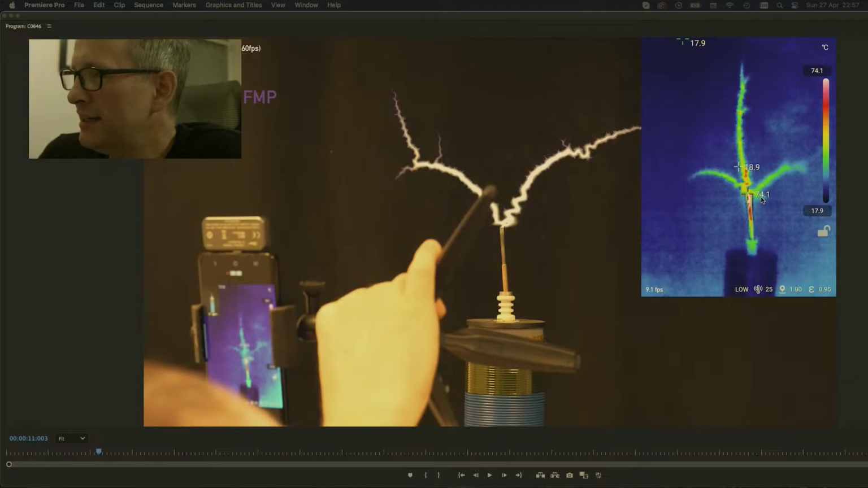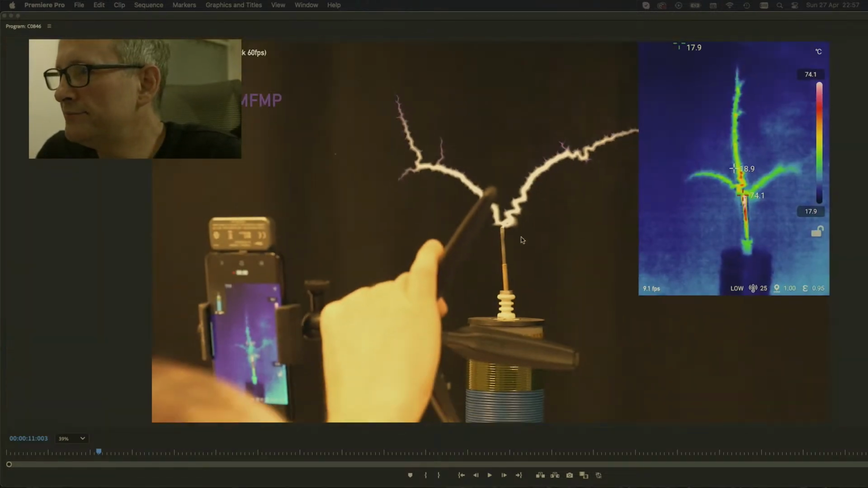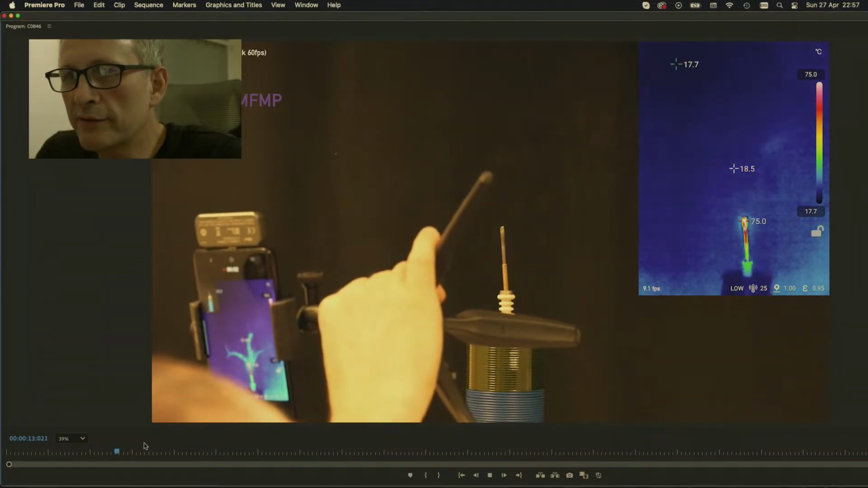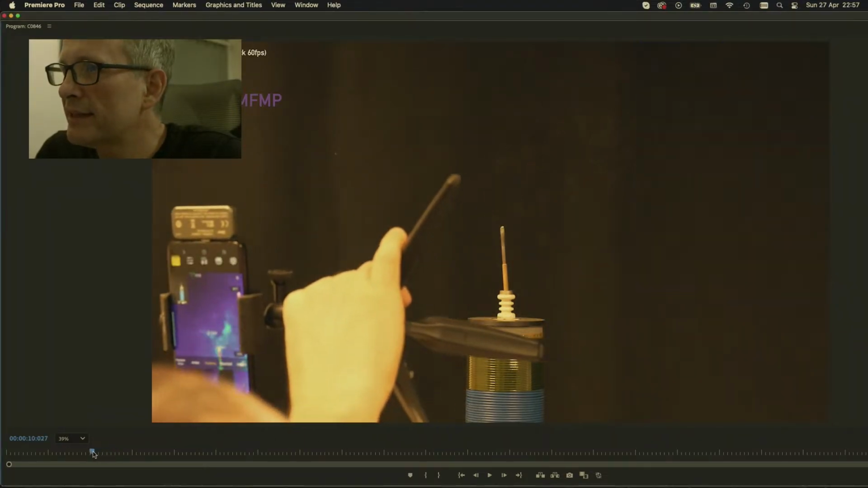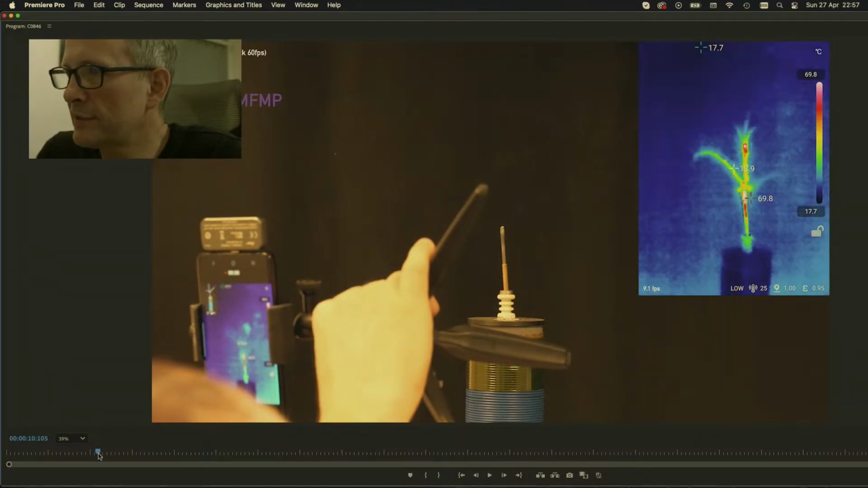Anyway, what we can be sure of, I believe, is that the hottest part in the frame, which is identified here, is 74.1 degrees centigrade. That is the tip of the tungsten filament, okay?